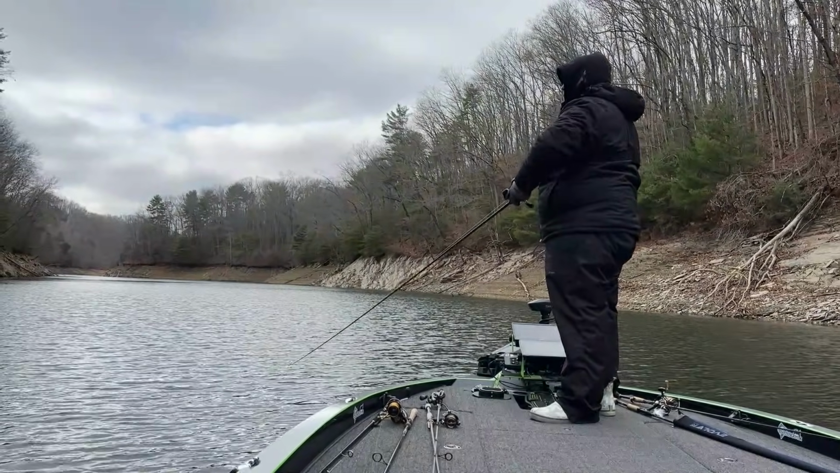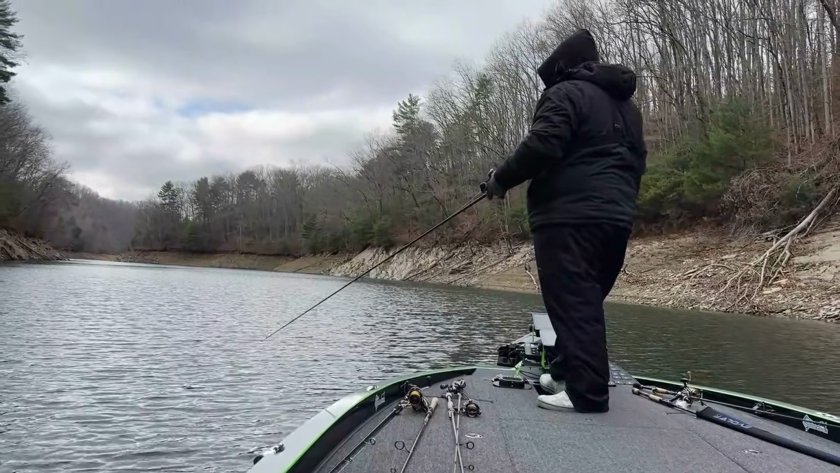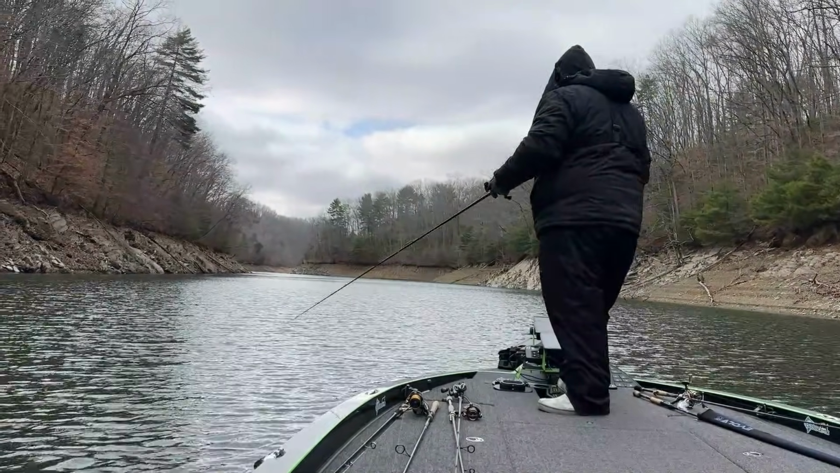So the conditions, you're absolutely going to want a little bit of chop, especially on a clear lake like today. We got a little bit of cloud cover this morning. It actually worked in our favor. If you don't have those things and you've got clear water, let's say anything over 2 feet, then this pattern is going to be out for you.